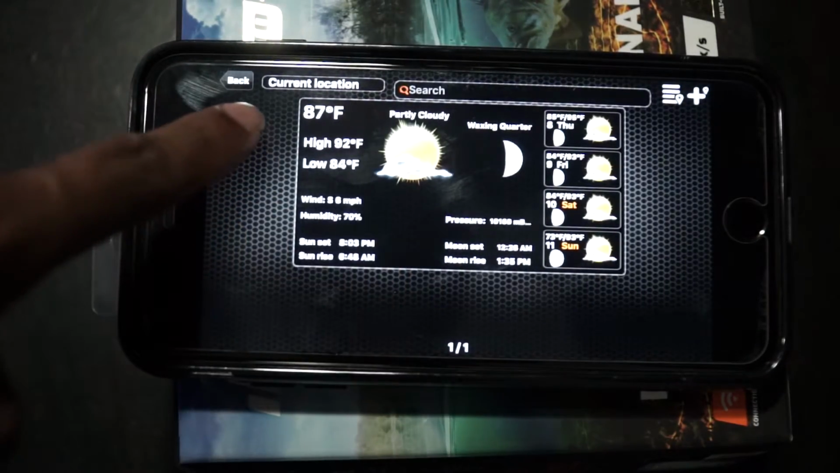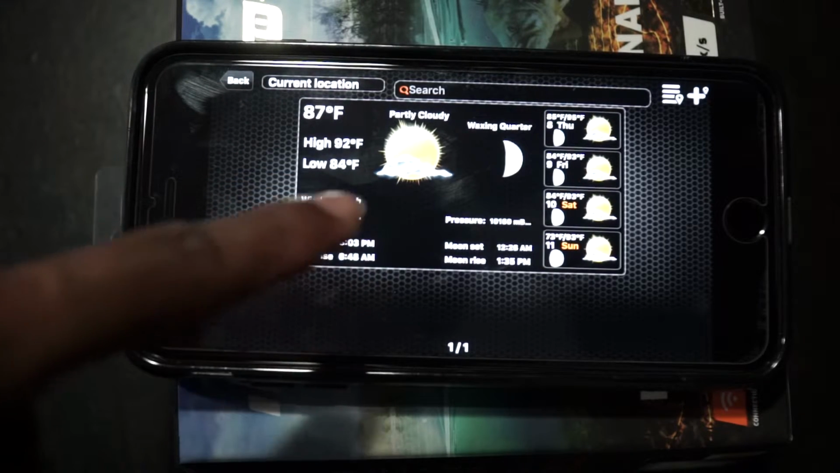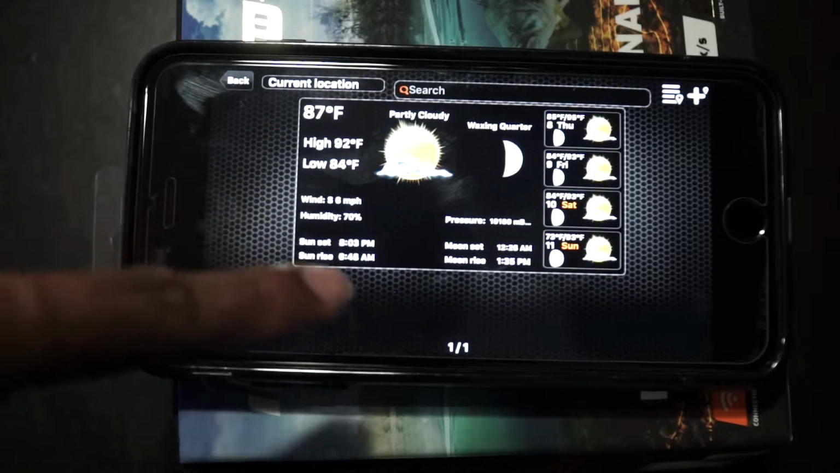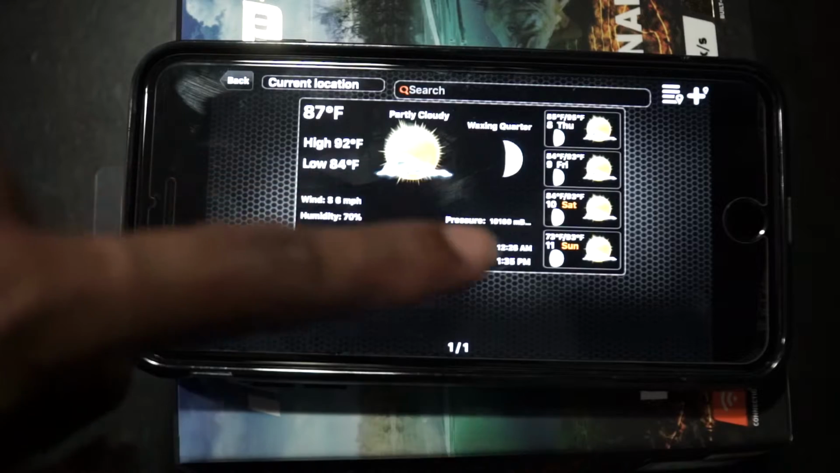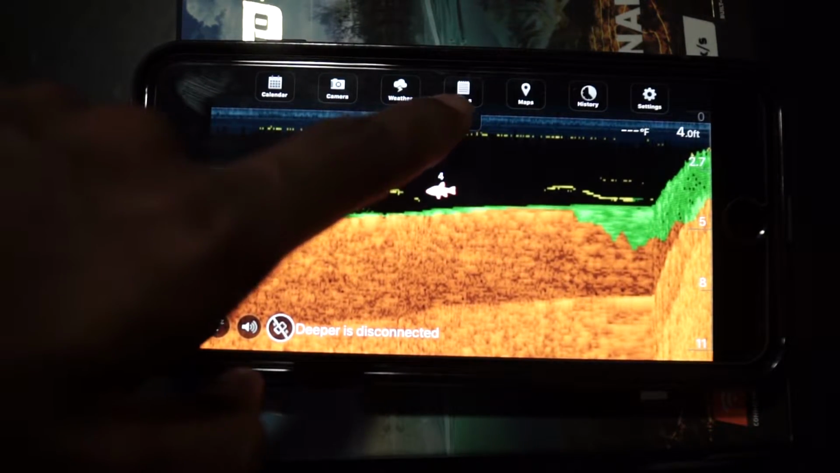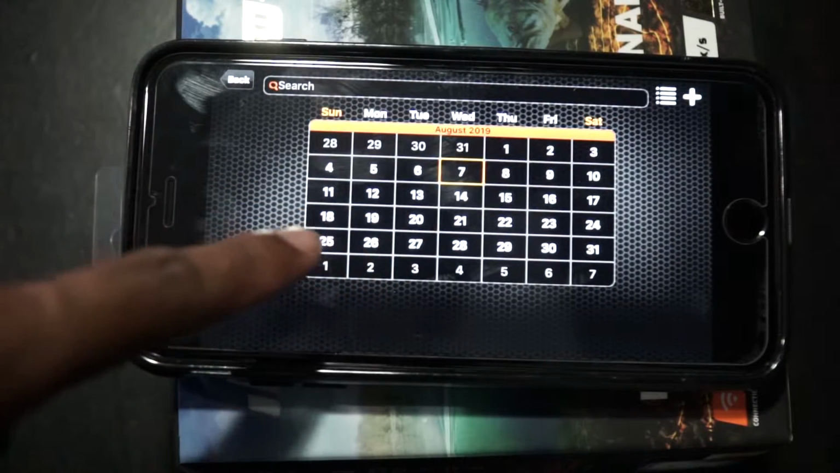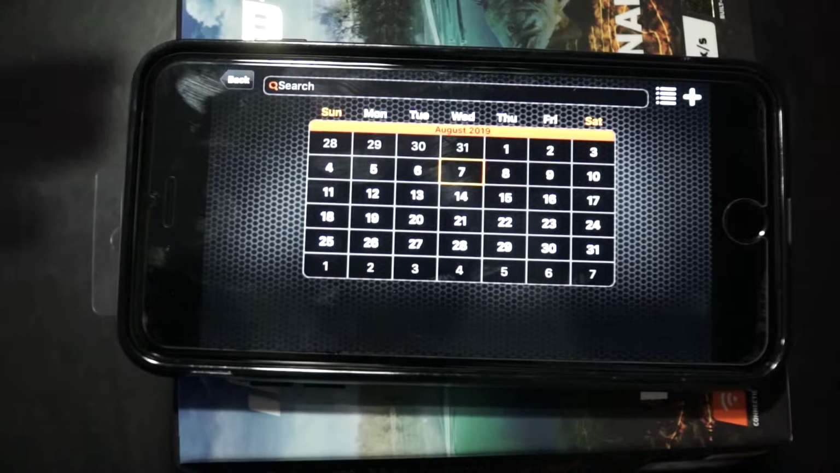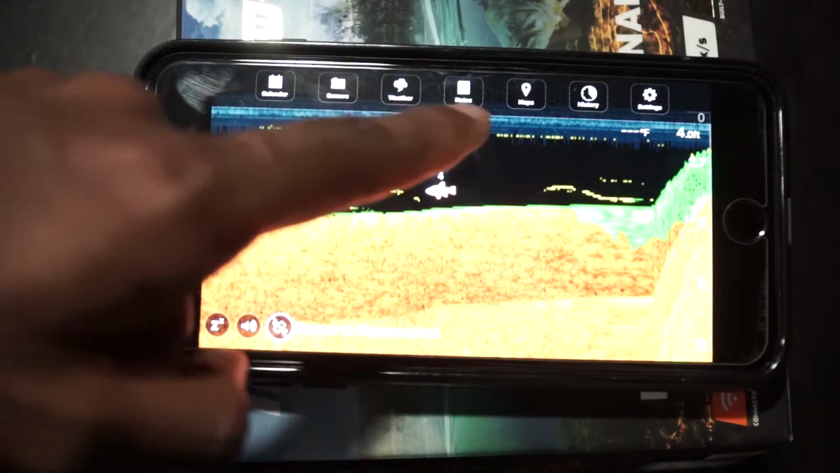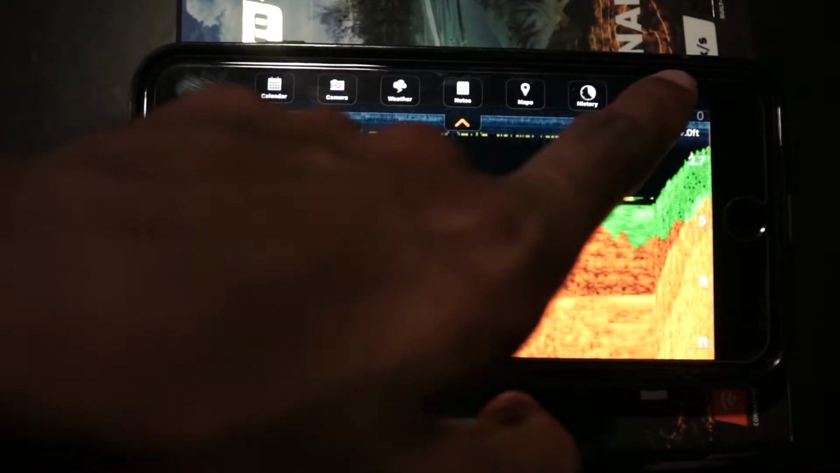It tells you the temperature, wind speed, sunset, sunrise, pressure, moonset, moonrise, and it gives you a little forecast for the week, for a 4-day weekend for Thursday, Friday, Saturday, Sunday, because today is Wednesday. And you have notes where for each given day, you can type in different notes. If you want to note something that you want to go back to, you could do that as well. And then it also has a map here. It also has your settings button.